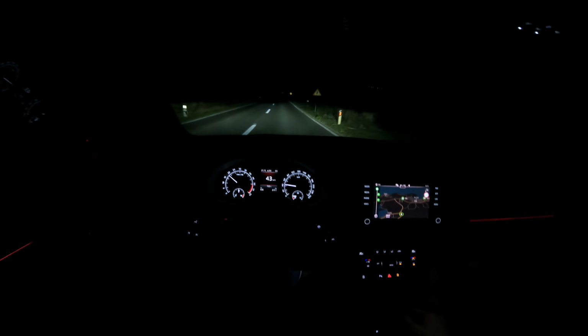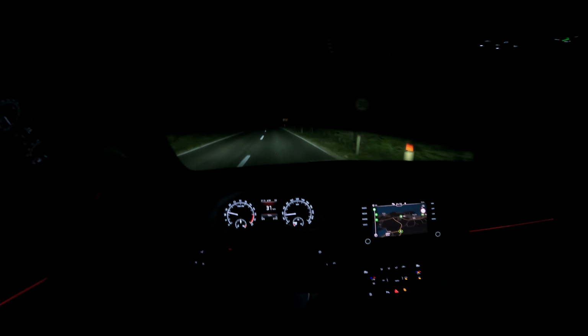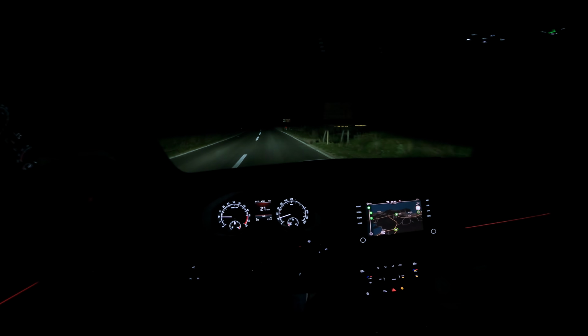So overall, the automatic is DSG, so it's fast. It's not the best, but it's kind of smooth. You don't feel the transitions. I know there's not going to be anyone behind me, and I just want to stop here.